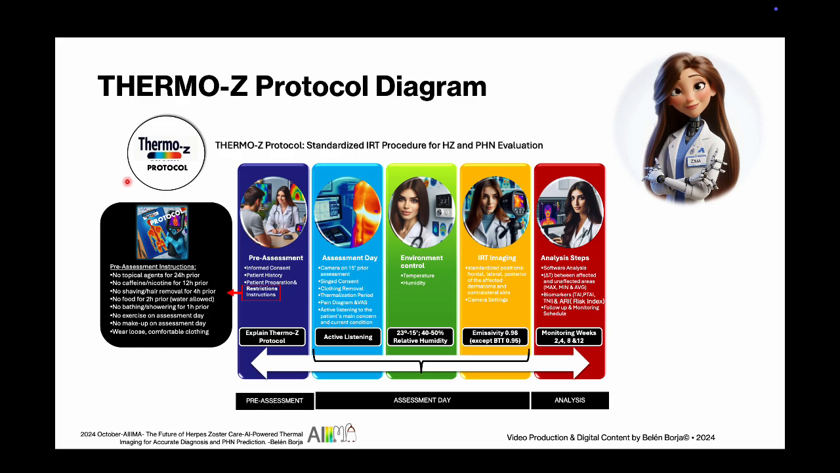Prepare to be captivated by the symphonic brilliance that is the THERMO-Z protocol, your thermal roadmap to conquering herpes zoster, HZ, and post-herpetic neuralgia. The THERMO-Z protocol begins with the pre-assessment. First of all, the patient's informed consent, ensuring they understand the cool thermal journey ahead. Next, we set the stage with strict pre-assessment guidelines.